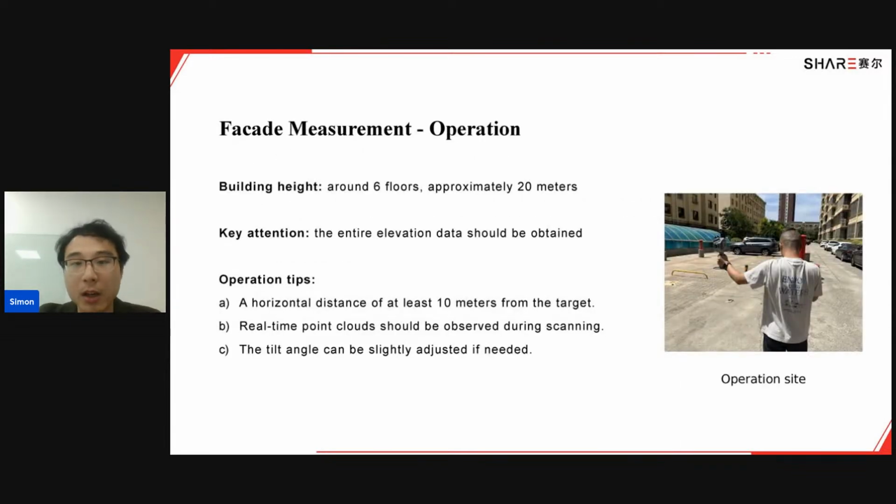And here are the operations. For some details, the buildings in those residential areas are on average about 6 floors, and could reach approximately 20 meters in height. The key attention I'd like to mention is we need to get the entire elevation data. That means we need to make sure that the facade is exactly scanned.